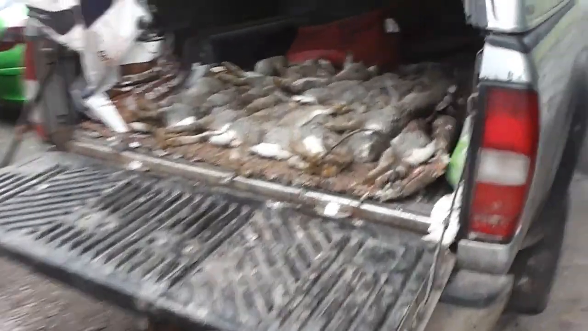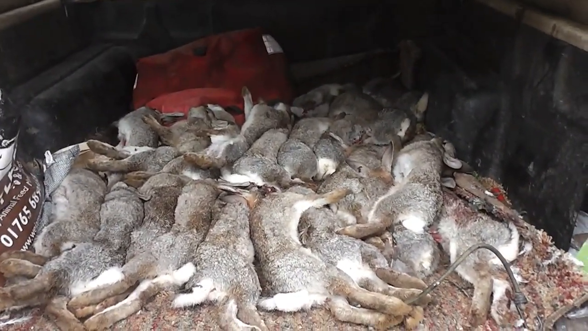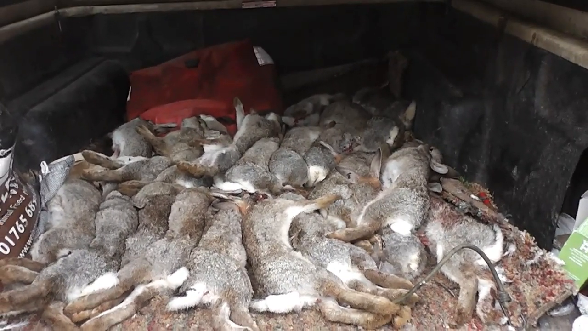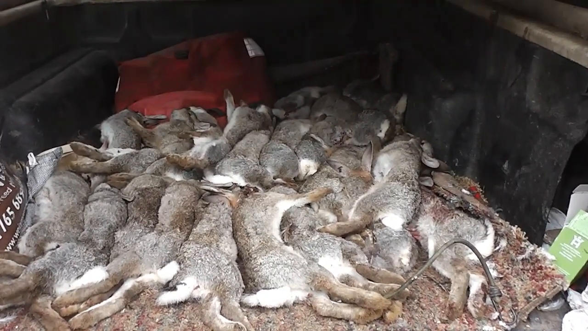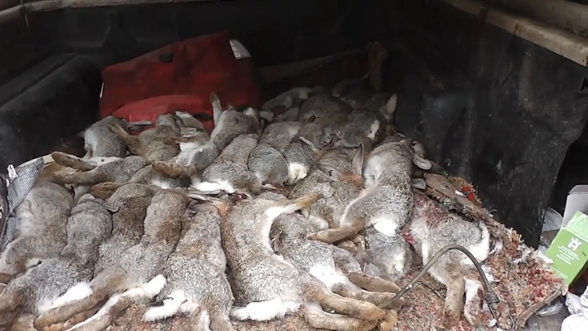Sam got more than me. He was shooting with Lewis. They were using night vision and a thermal, which gives them an advantage. They were spotting with a thermal, shooting with night vision. I was just spotting with a red torch and then shooting with the night vision.